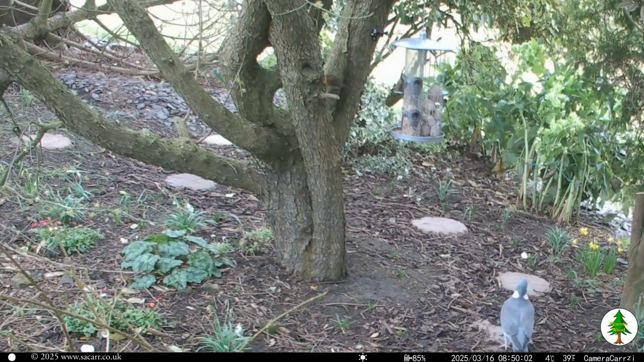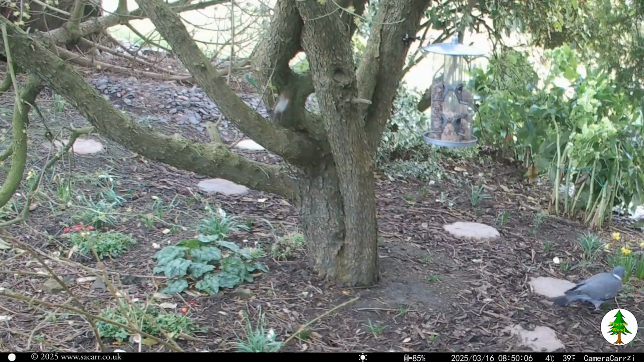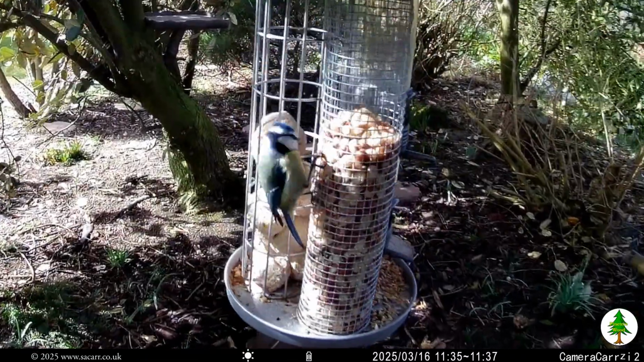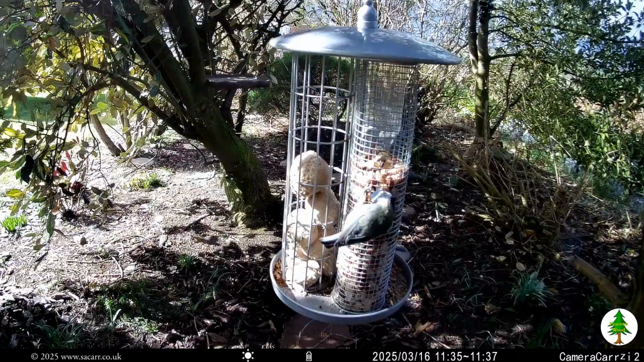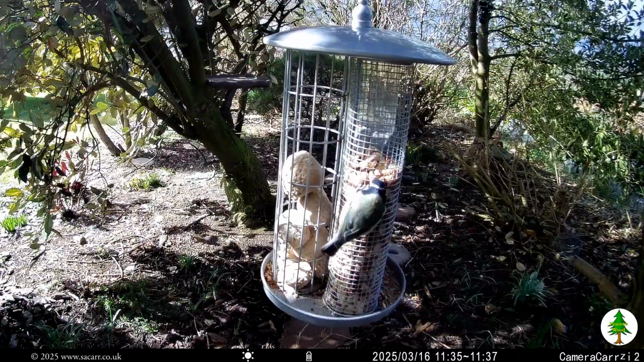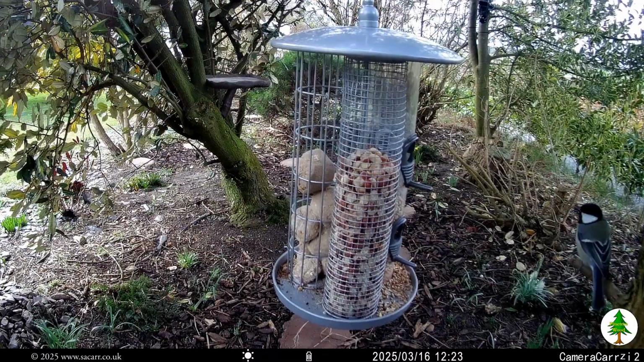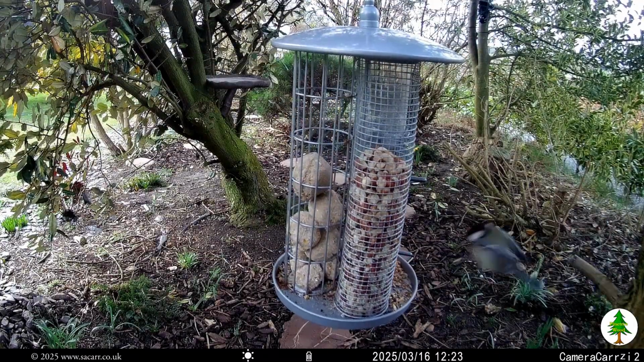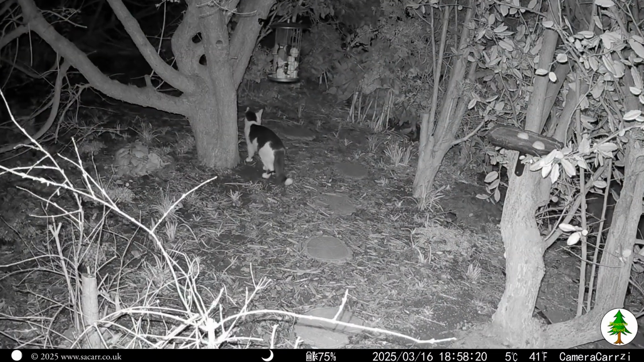The 16th was a quiet day on the camera. All of the action took place at the bird feeder, with the pigeon cleaning up the spilled seed underneath. The last capture of the day was the local black and white cat.